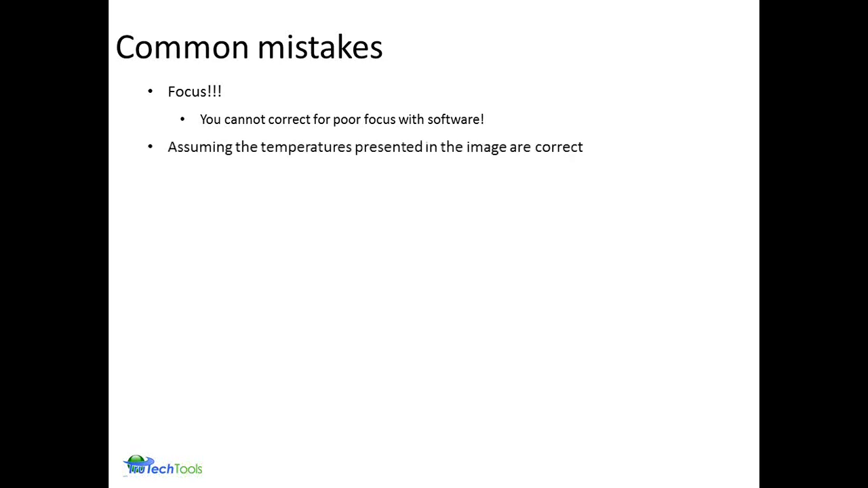Assuming that the temperature presented from the imager is correct. When you start learning about thermography, you're going to realize that there is a lot of different things that we're seeing with an infrared camera, and assuming temperatures based on what the camera tells you is a significant no-no, so to speak.